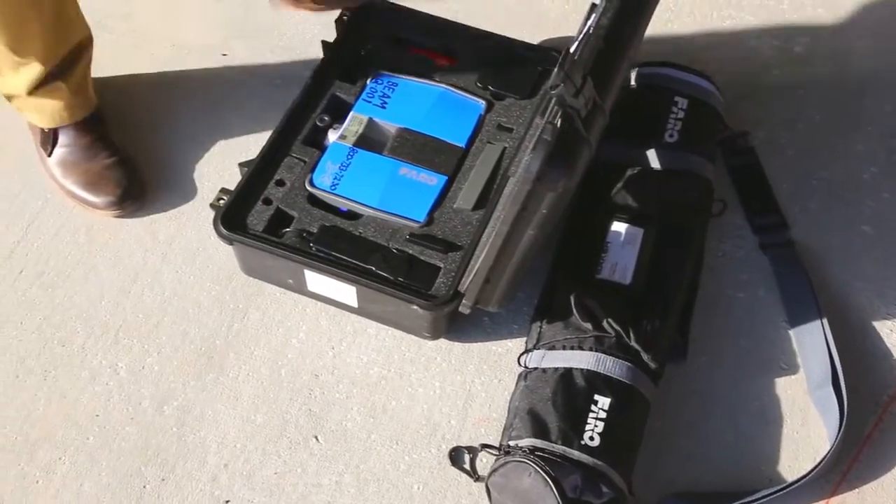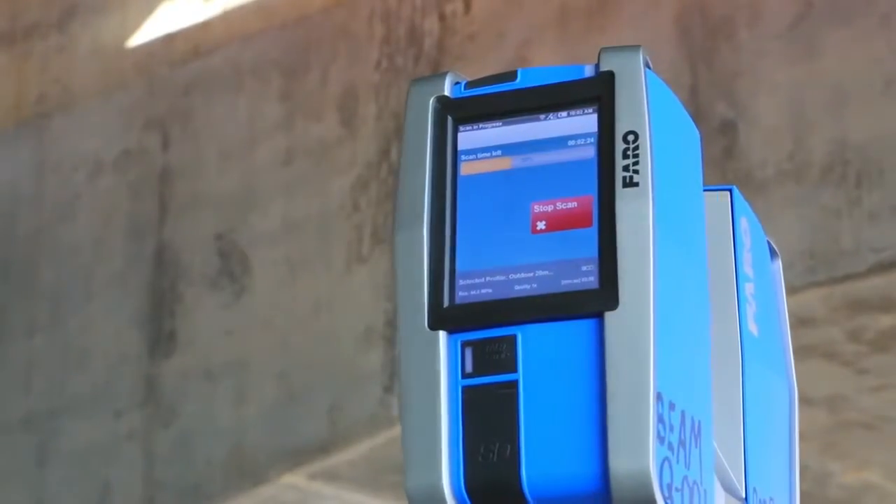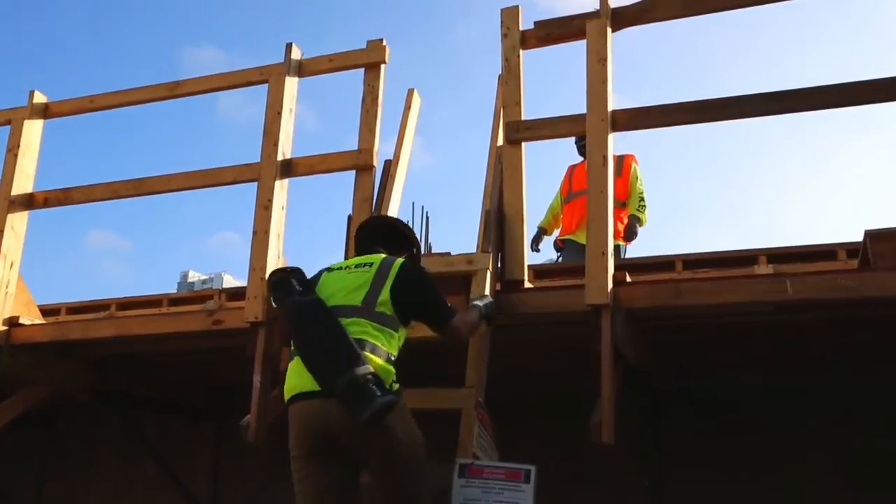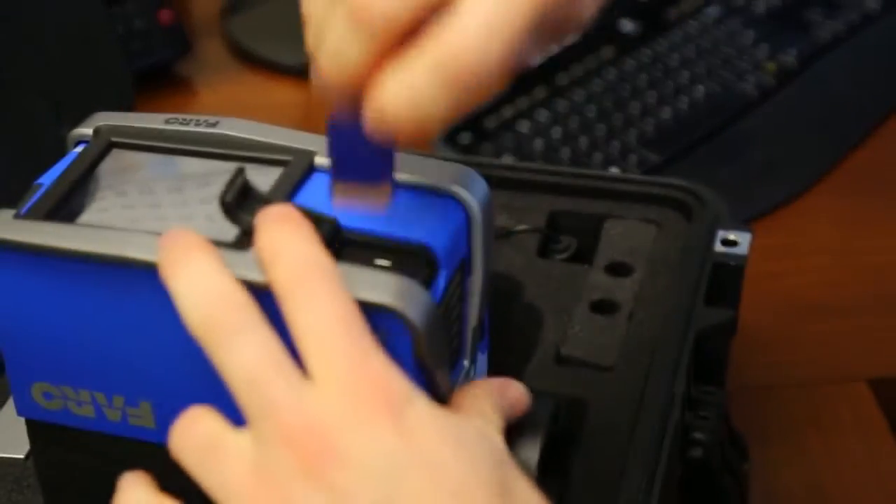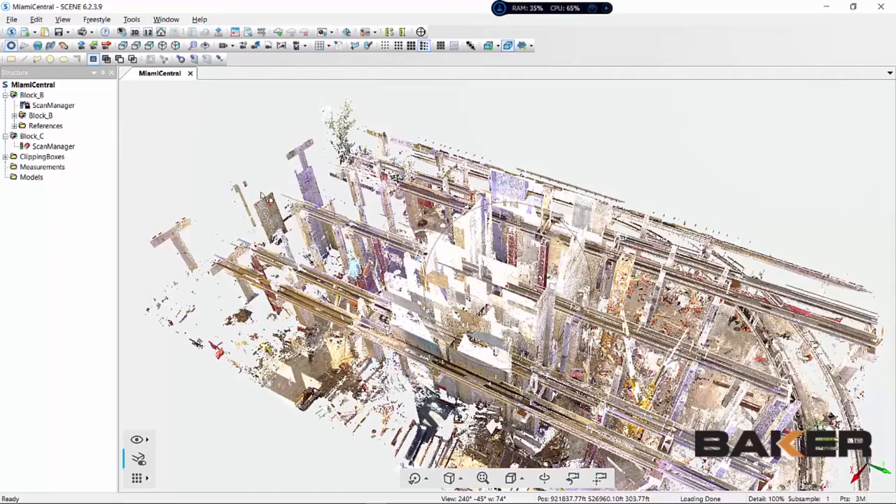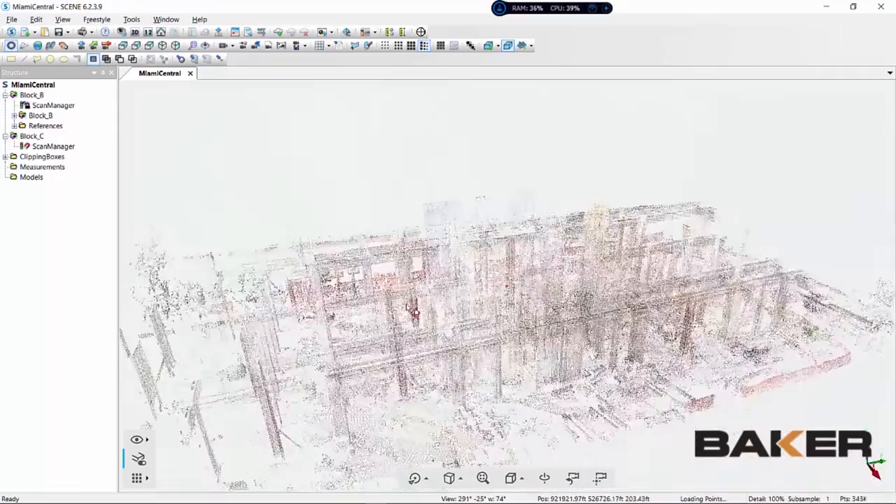Once we realized that there's a need for the scanning at this point, we bring in the scanner, do the scanning at the site, and it usually takes about an hour depending on how much data we want to collect, an hour to 2 hours. Then we bring that data back to the office and stitch it together in Scene software. Using that data that we collected, the point cloud, we bring it back into our model, which we use Revit for right now, and then we bring the scan data into the model.